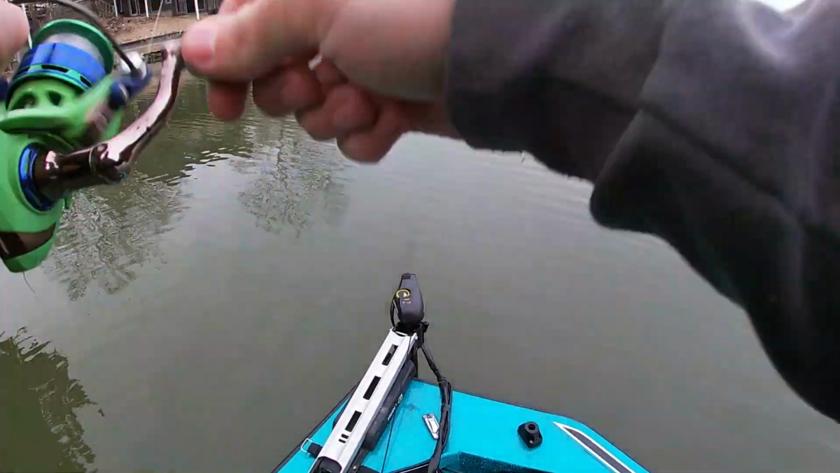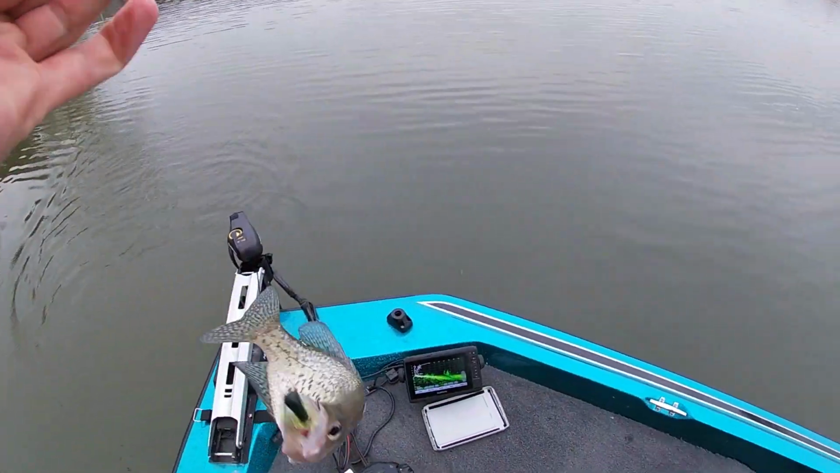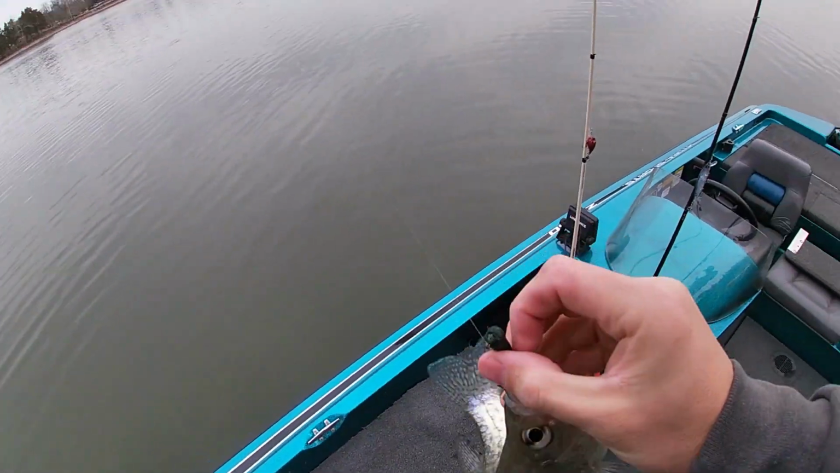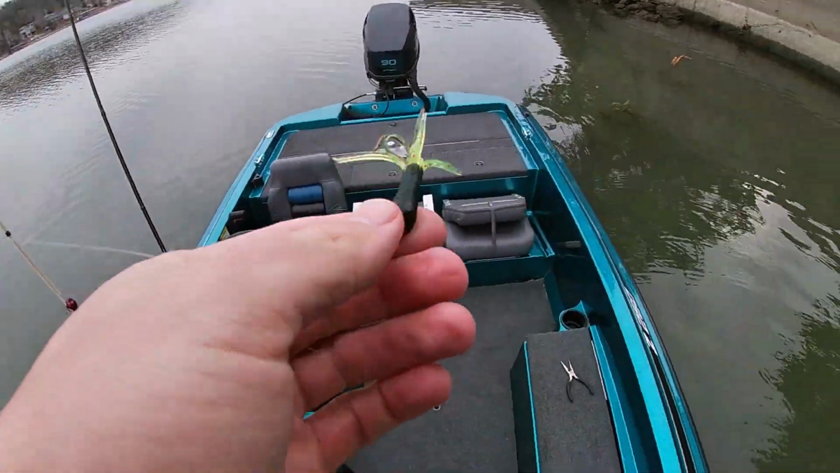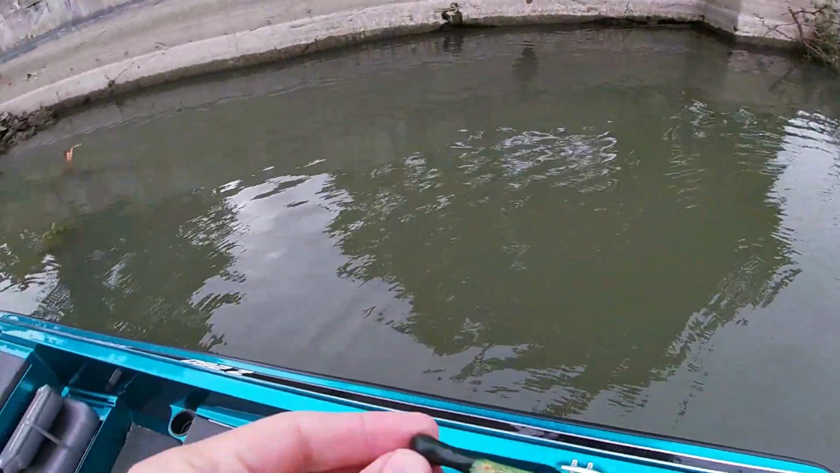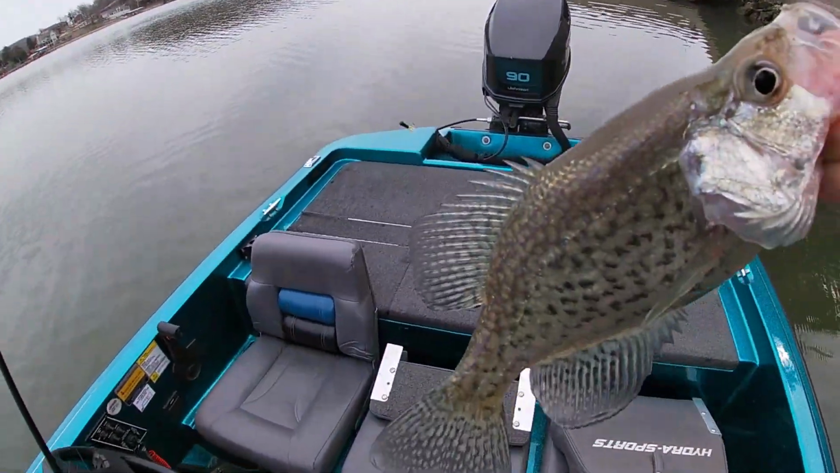Got him. Nice crappie there. Came off the brush pile down there. Couldn't really tell if there were fish in it or not, or if it was just a full pile, because somebody came in and sank some trees over here. But first crappie of the day and first bass of the day on the board.